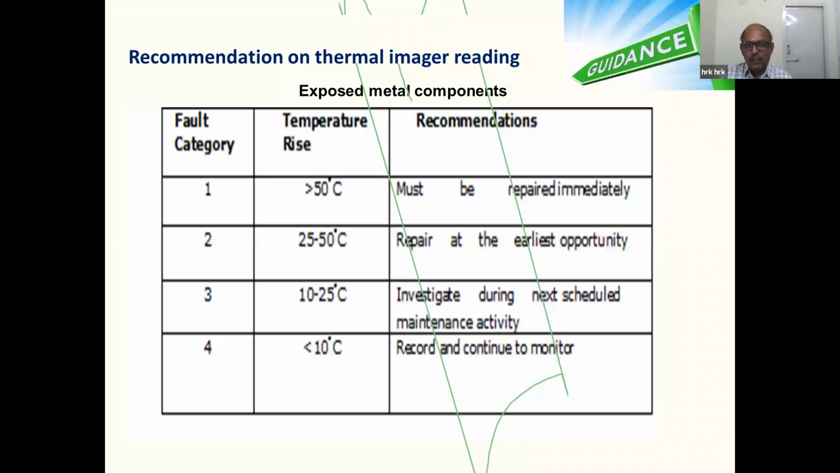This is for the exposed metal components, like electrical contacts or main panels or distribution panels. Normally, if the rise is less than 10 degrees, there is no problem. They can continue without any investigation. If it is between 10 to 25 degrees, we have to go for the next schedule and take the maintenance activity.